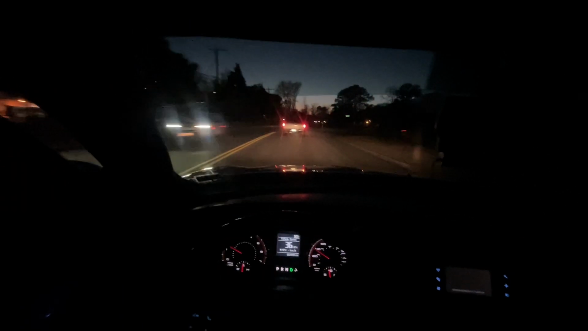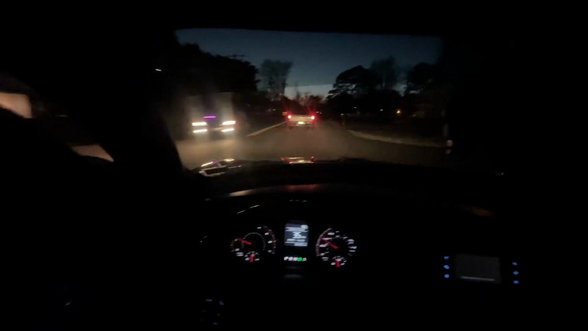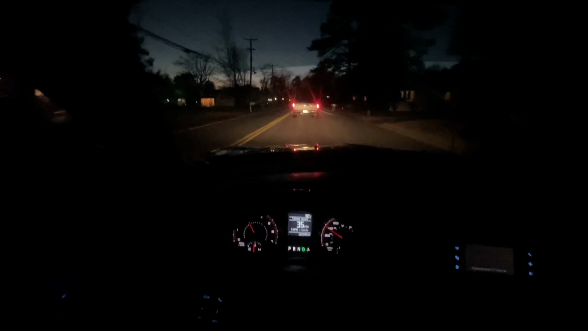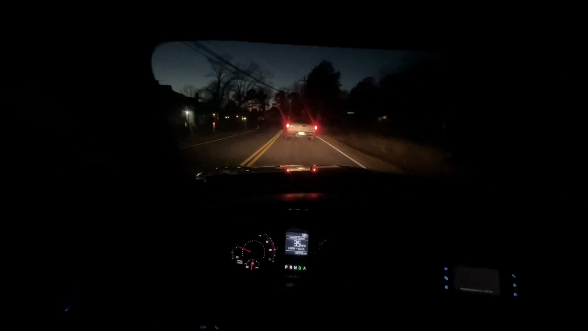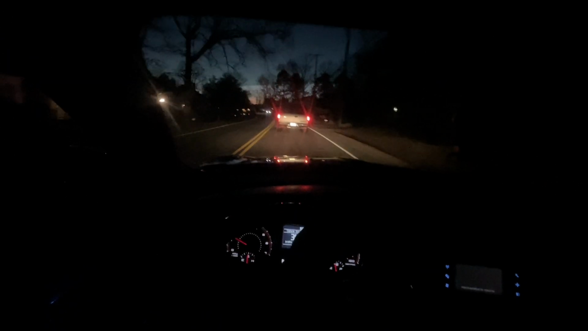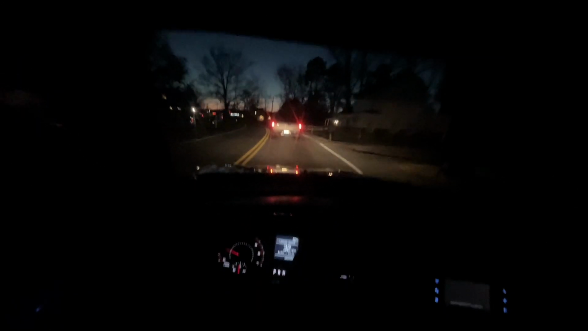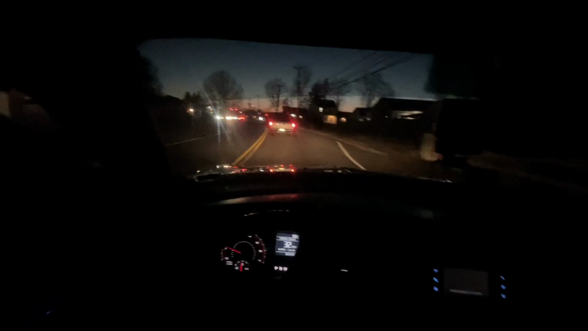Dang, bright ass lights, man. But yeah, late night little POV for y'all boys. Look, y'all hear him? Xavier's truck sounds nice, bro. Trust me. Honestly, y'all know how the Mopars and shit, they be farting, bro. That's literally what his truck do. That shit sounds so good, bro.